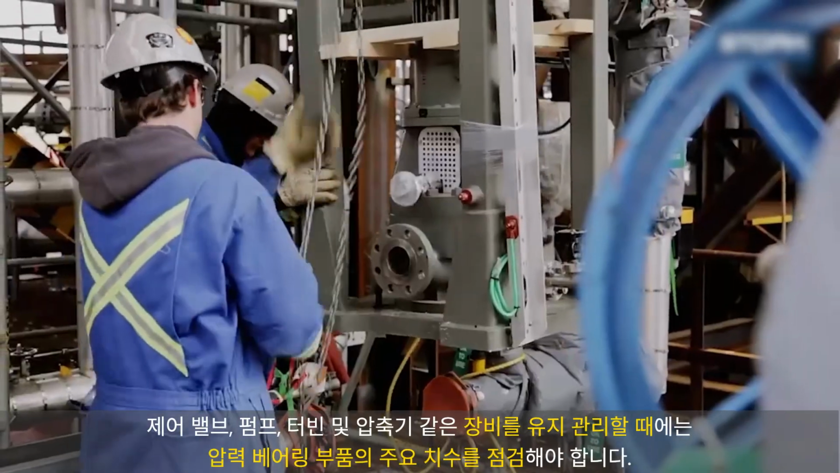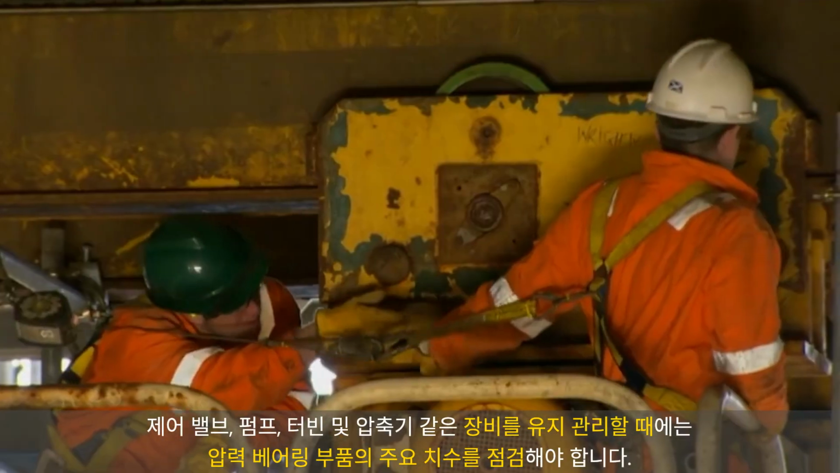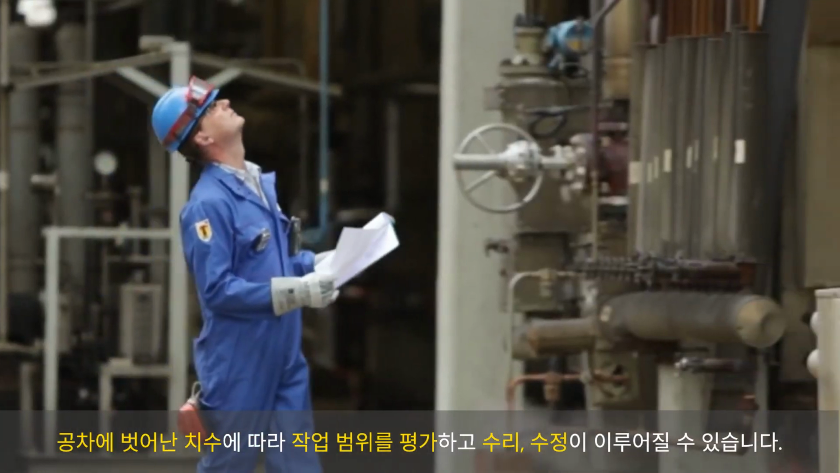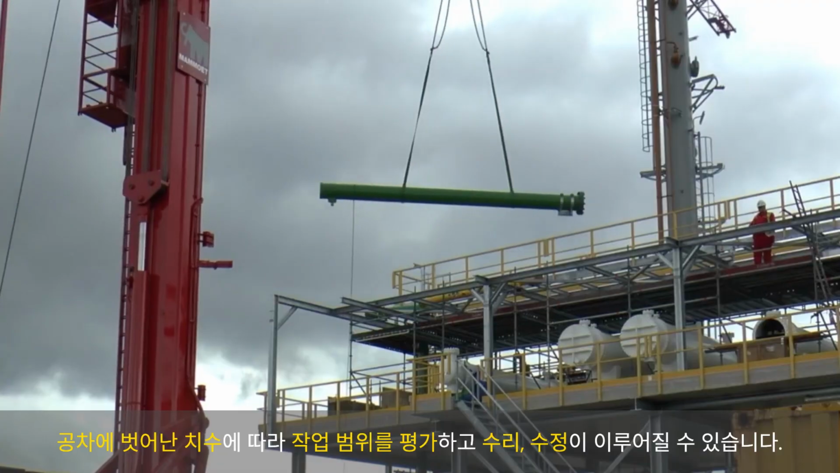During maintenance of equipment, such as a control valve, a pump, a turbine or a compressor, the components or pressure bearing parts need to be checked on their major dimensions. Based on rejected dimensions, the scope of the work will be assessed and a repair or modification can be made.